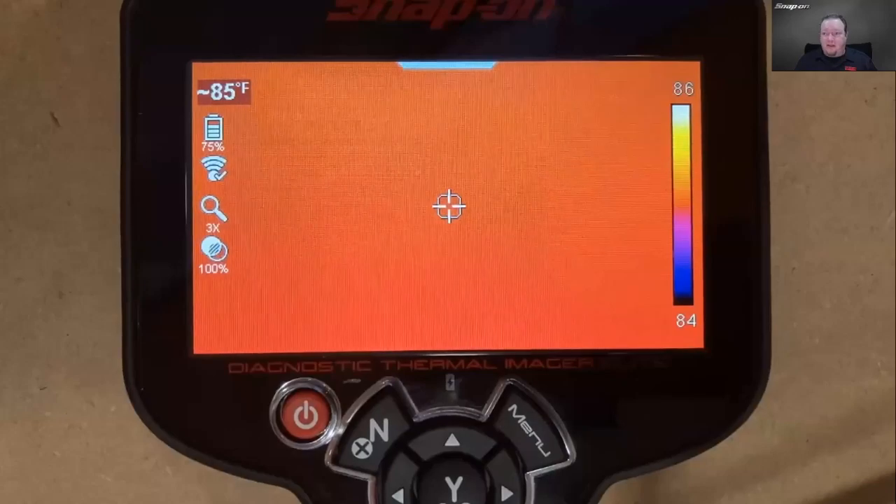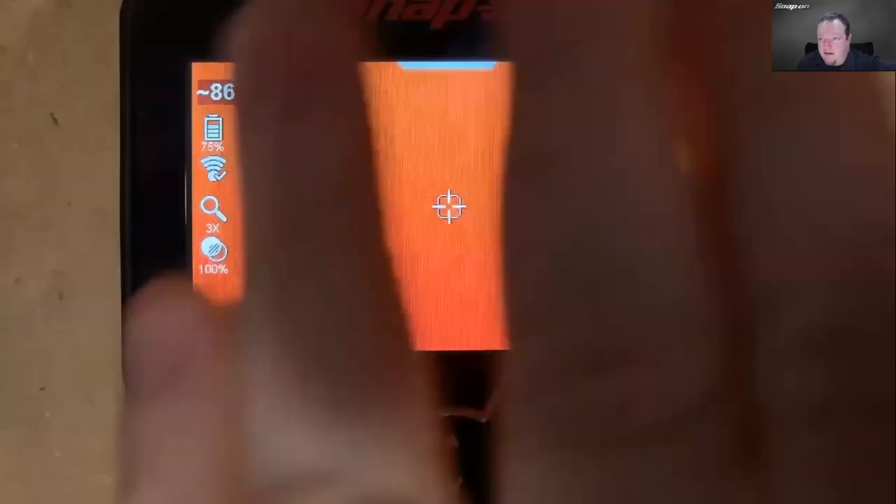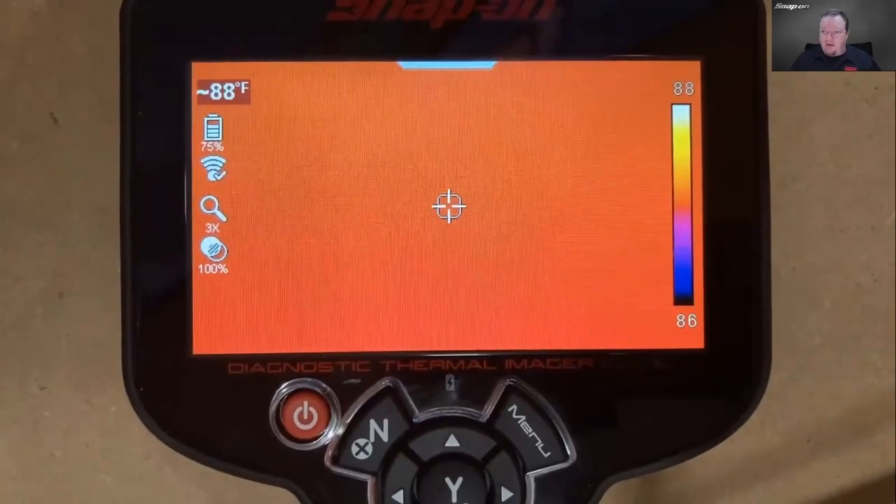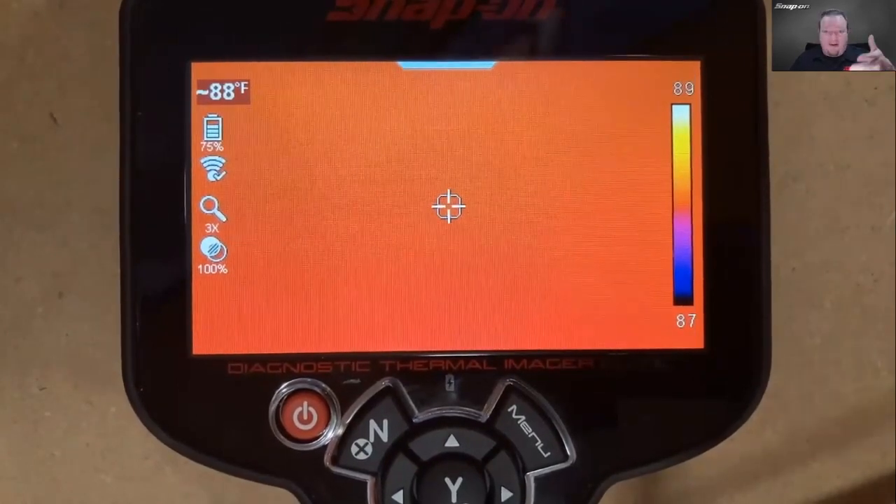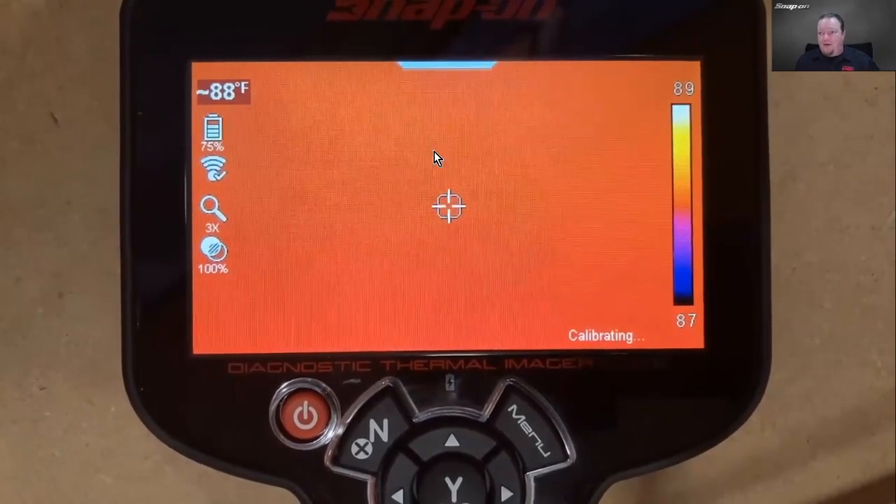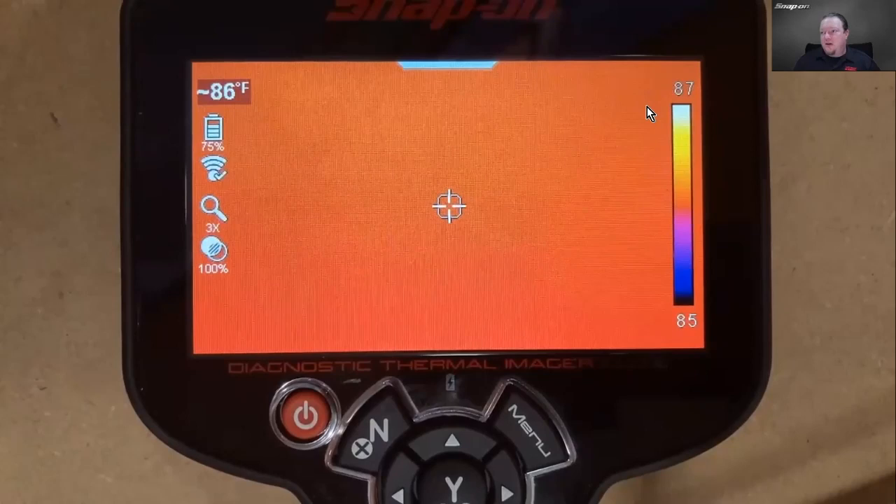I'm going to do something a little bit different. I don't normally do it, but in this case, there's really no way of getting that on the screen other than shooting a camera. So we've got a little camera here on my desk, and I've got the Thermal Imager Elite right there. Now, of course, it's just pointed at the desk, so you're not going to see anything other than the wood on my desk.